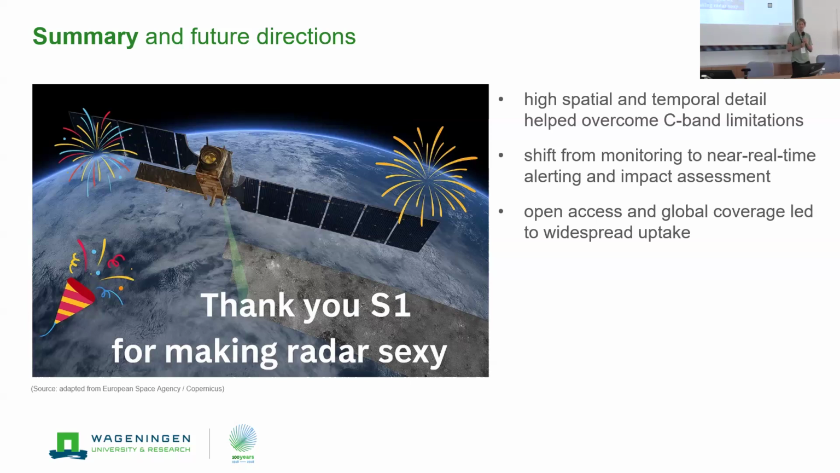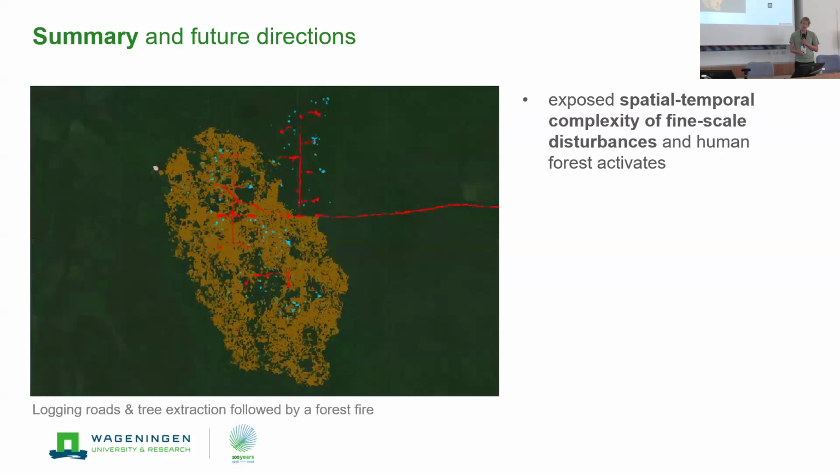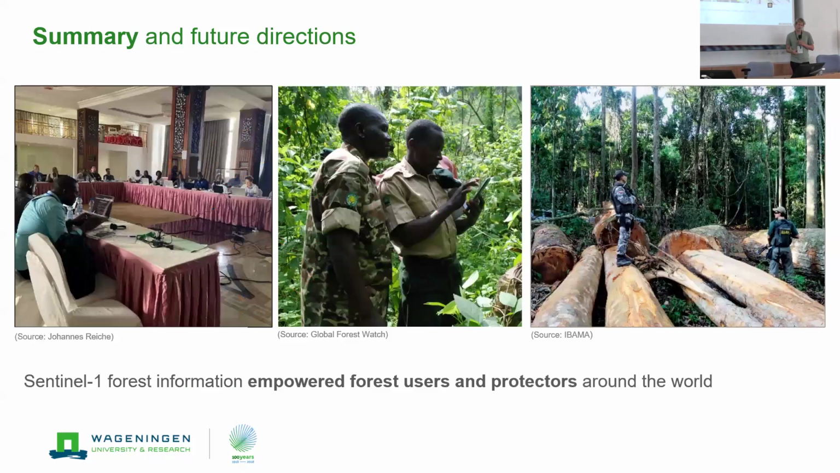So for example, the impact of selective logging. And the open access and the global coverage, as with many data sets we've seen today, really led to widespread uptake. And it really helped to expose the spatial and temporal complexity of fine-scale disturbances and human activities.